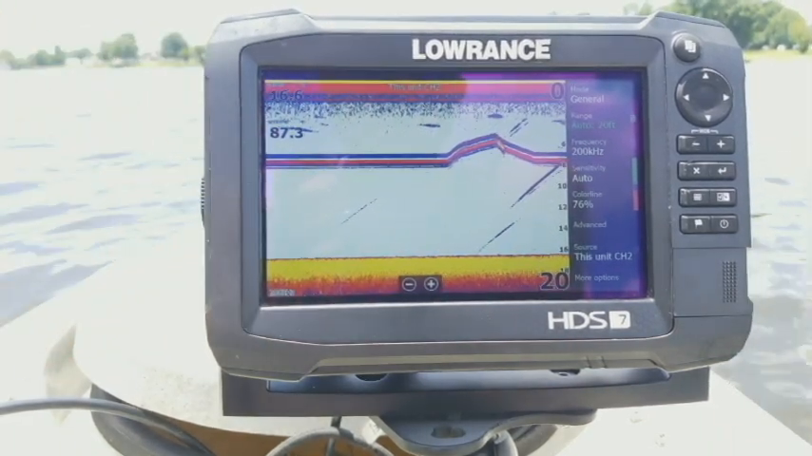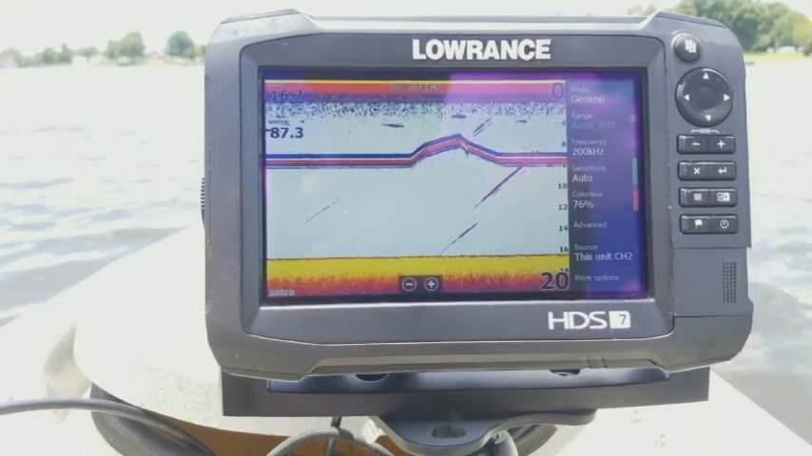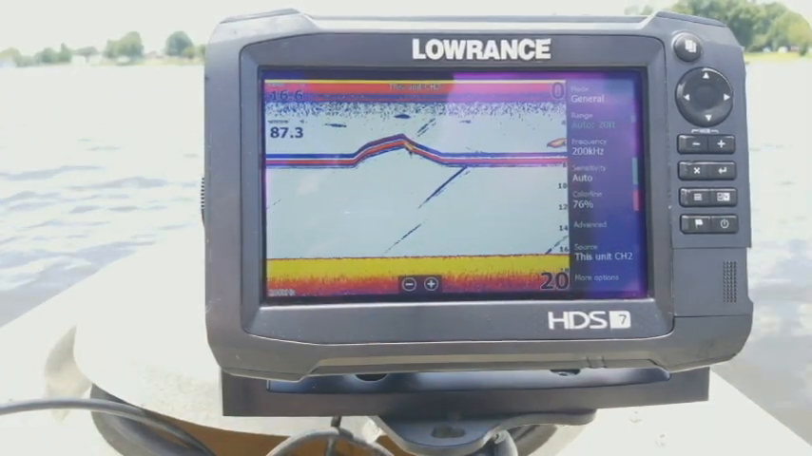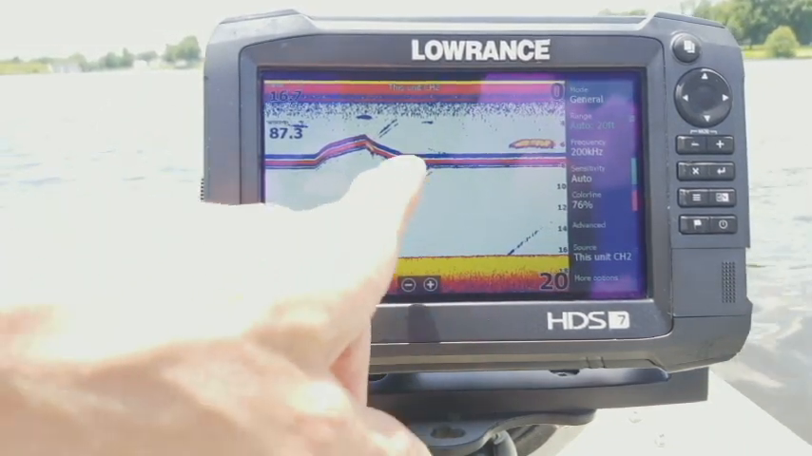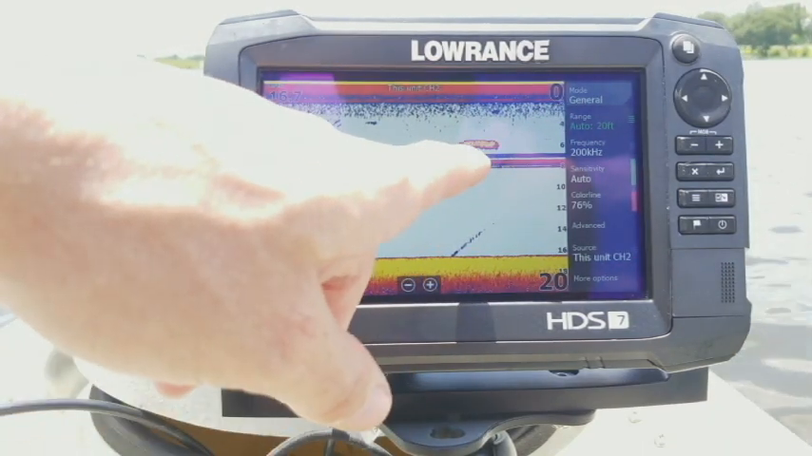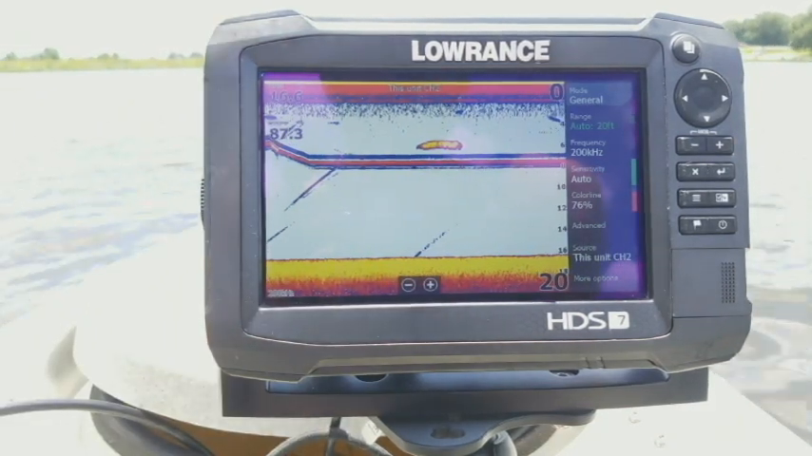I'm actually running 2 jigs on the one line, which is why you're seeing 2 lines. And it's repeating the same image over and over, which is why it creates a straight line on the screen. So that's what your jig is going to look like. A lot of times your fish will look like these streaks that come up as they're coming up to look at my jig. So you'll see them all of a sudden streak up and meet right up with your jig line, as you can see right there.